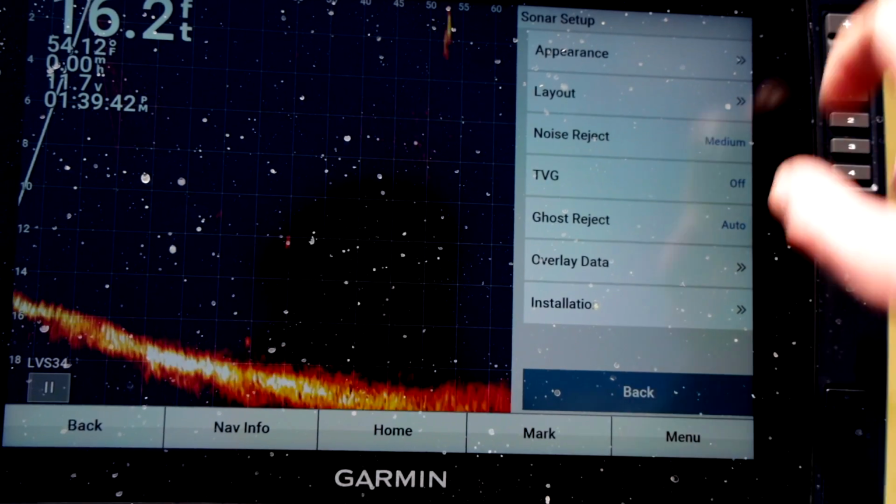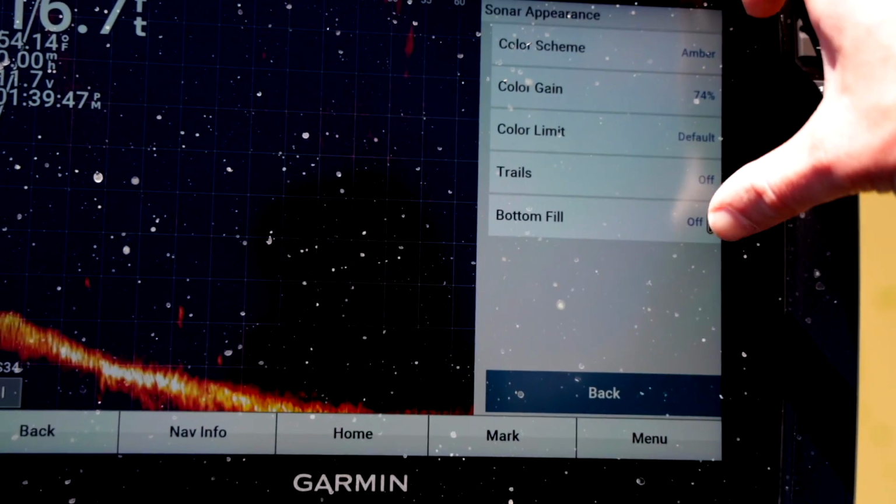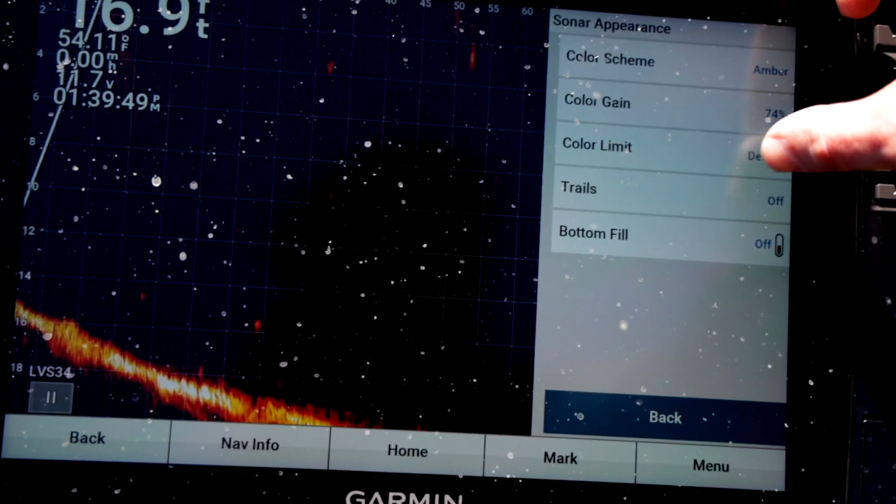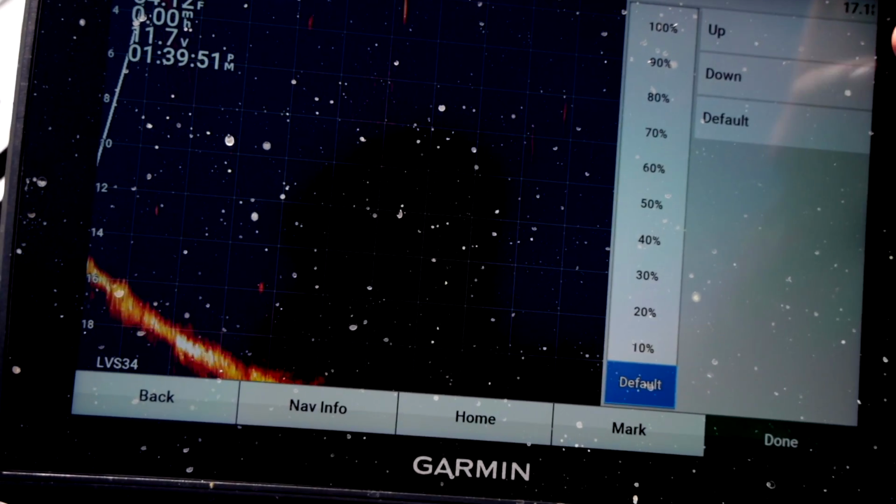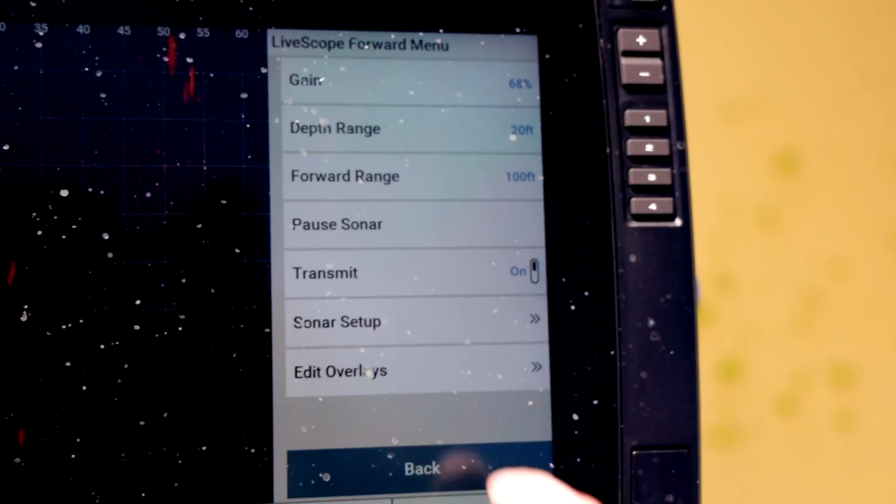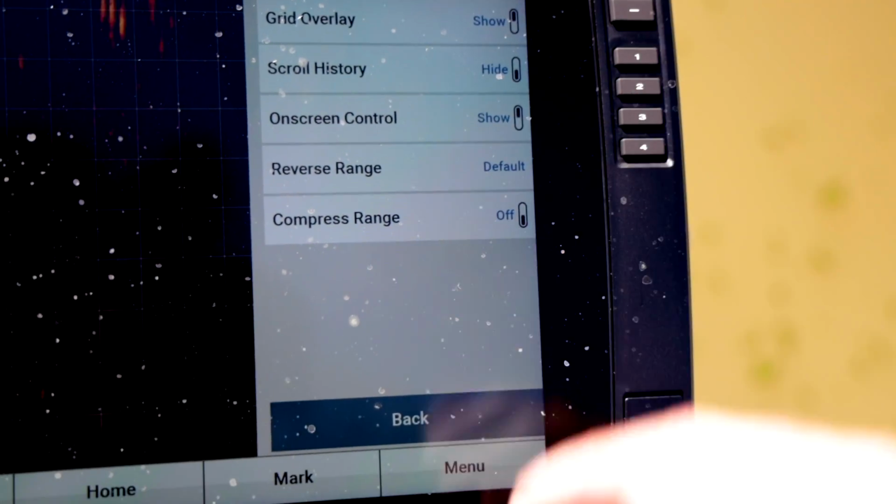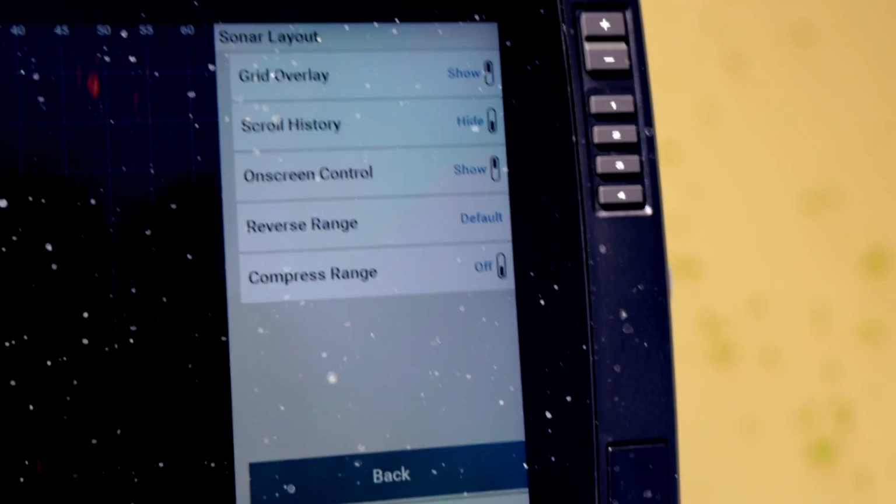We're going to stay in Sonar Setup and in Appearance, and we're going to leave Trails off and leave Bottom Fill off, and then Color Limit, I'm not going to change Color Limit right now. And then when we're back in Sonar Setup now, we're going to go to Layout. We're just going to work our way down through all the options. These are going to be the permanent ones that I leave.